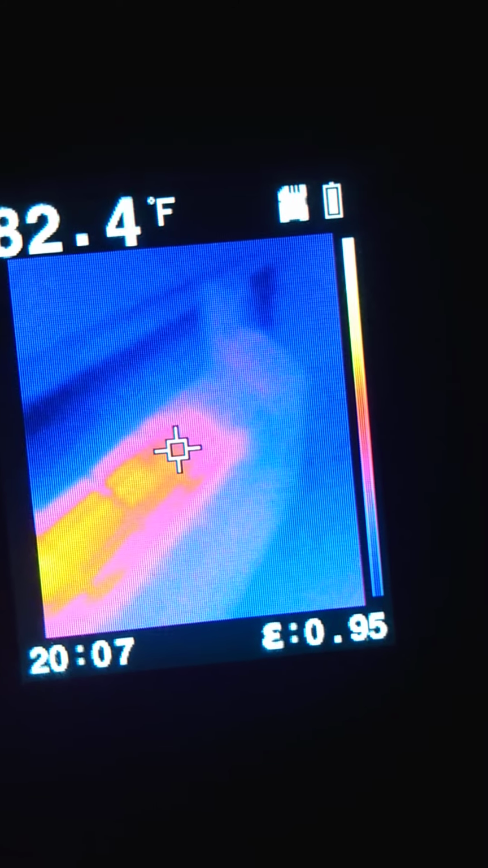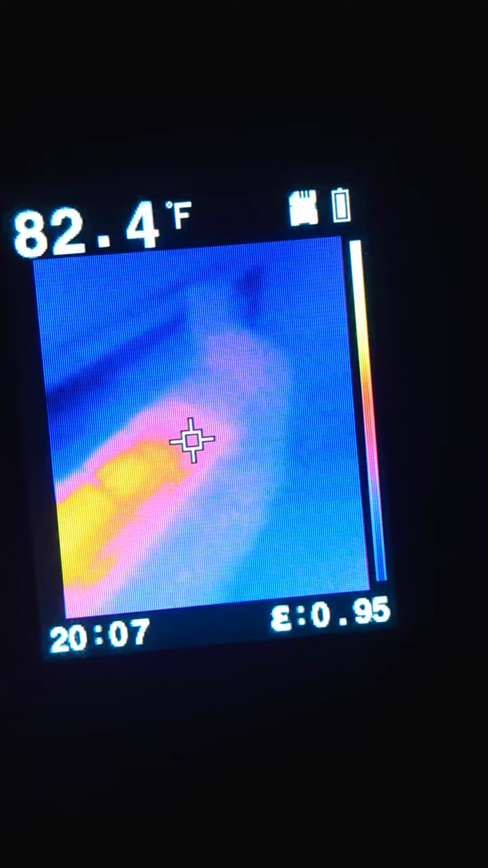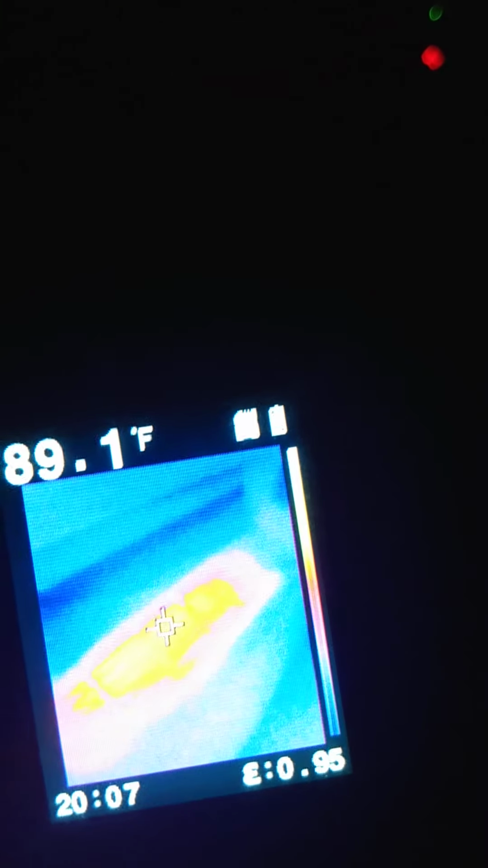Let's go back to the heater. Okay, the orange area is about 80. It's a very narrow area. 82. Pink area is about 79, 78. And the yellow area where the crosshairs are right now is about 88, 89.